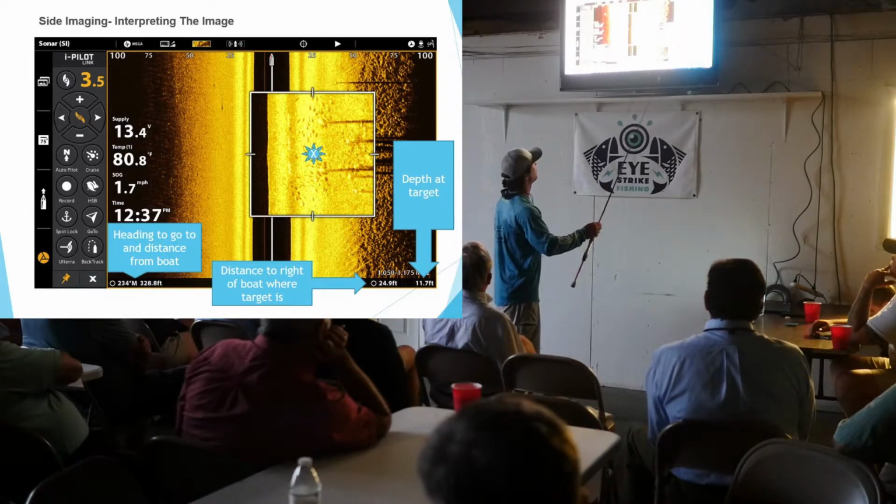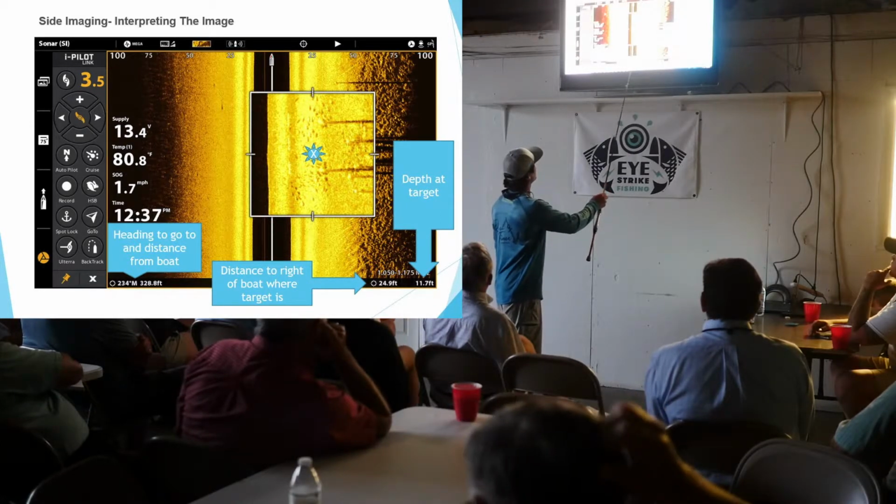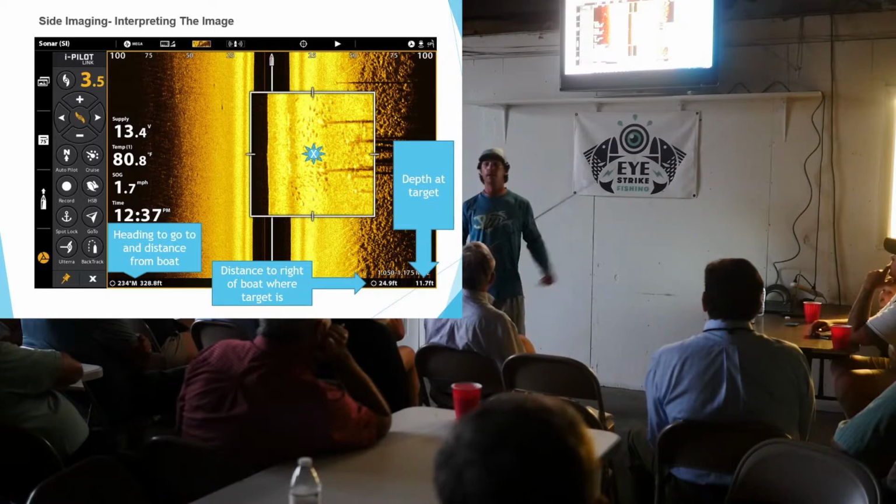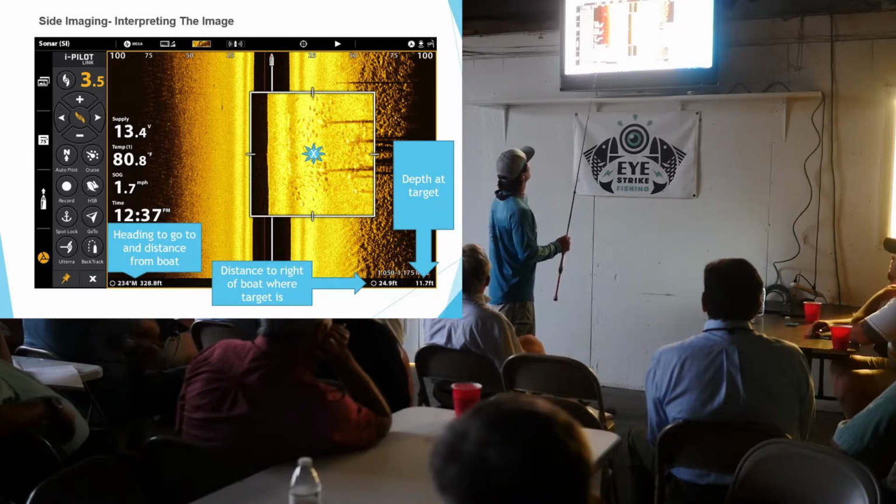So here I've got my depth right here in the center, 11.7 feet. I've got the distance to the right of the boat where the target is. As you can see, I've got 25 feet almost dead on that line there. So I've got 24.9 feet away from the vessel. And then the heading to go to, and distance from your boat.